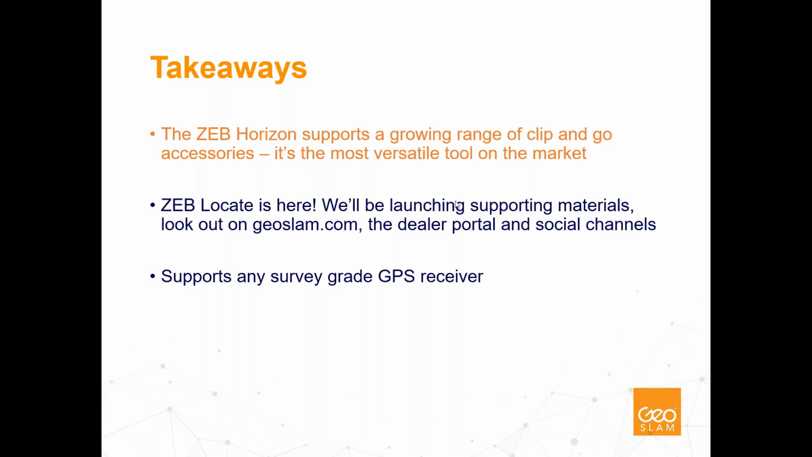I can see another question here. Can we buy GPS receiver from GeoSLAM? We typically would recommend that people supply their own GPS receiver. We can recommend a number of suppliers, but we think we'll have better flexibility if people choose their own GPS receiver.